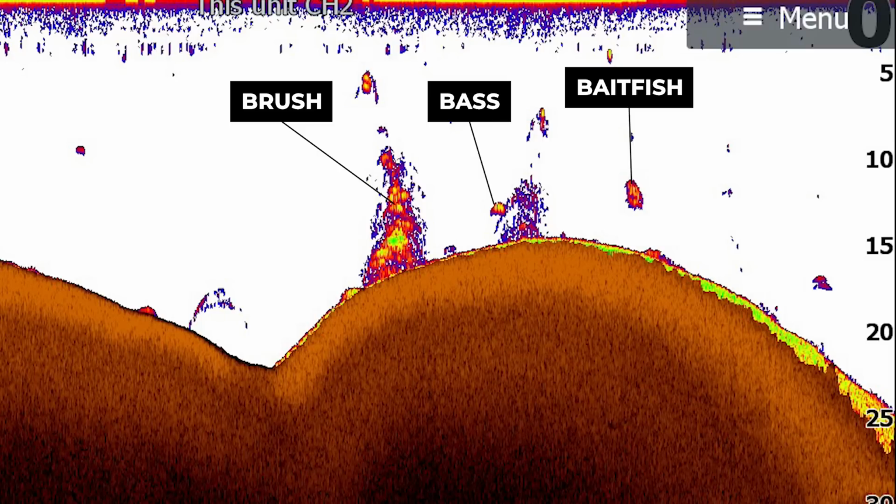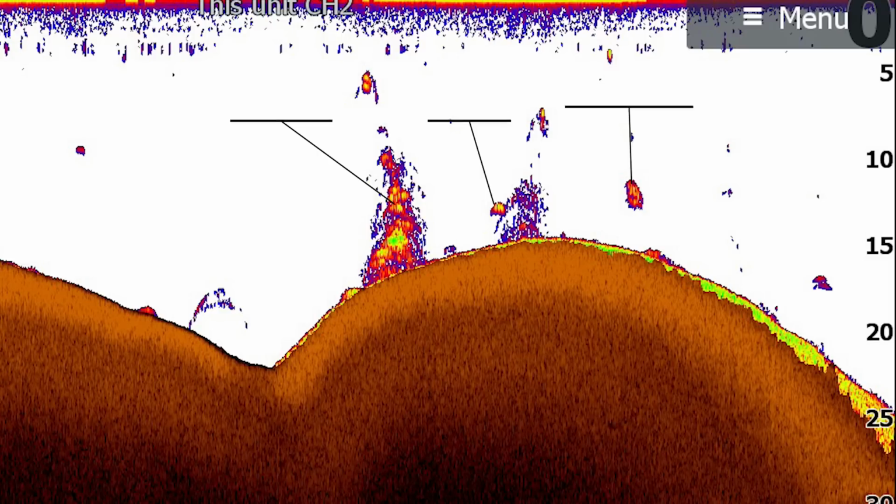They might not always bite, but you have a pretty good chance of catching one. And this is actually one of the main things I look for when I'm graphing for brush piles: shad or bait balls in the same depth as the brush piles that I'm fishing.